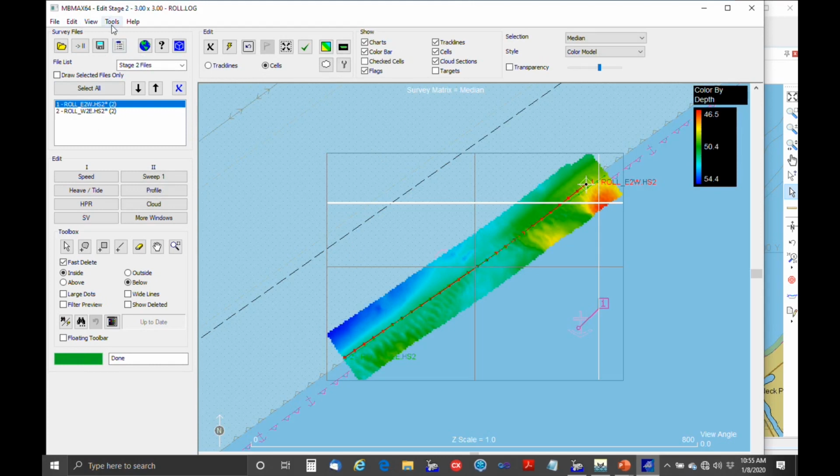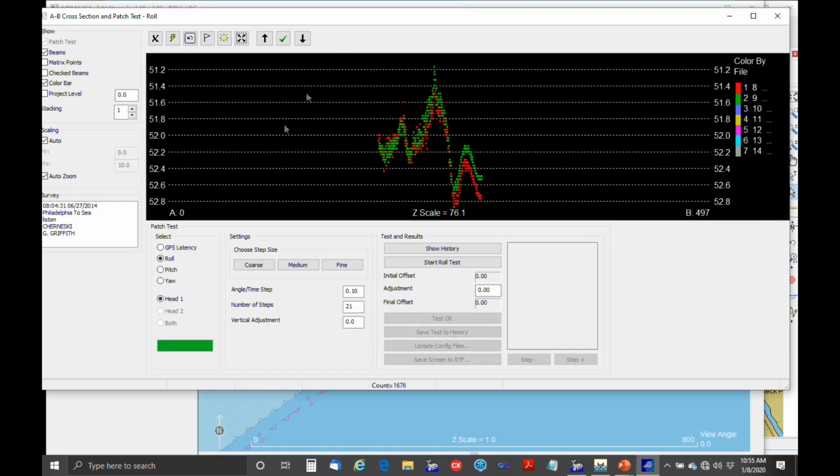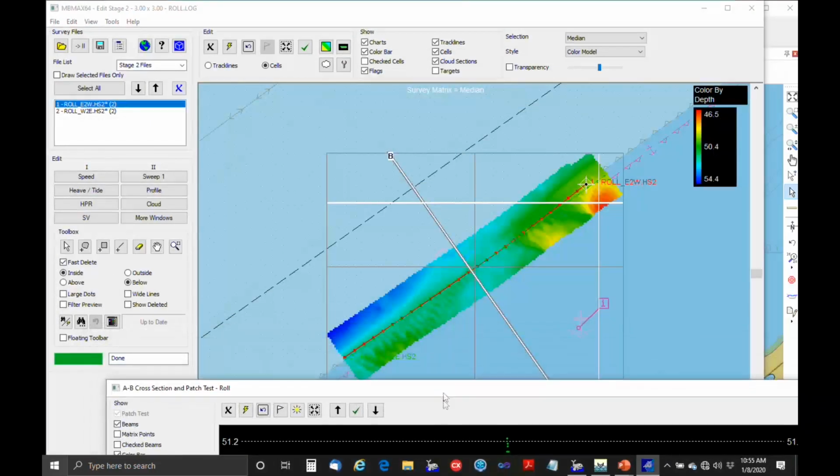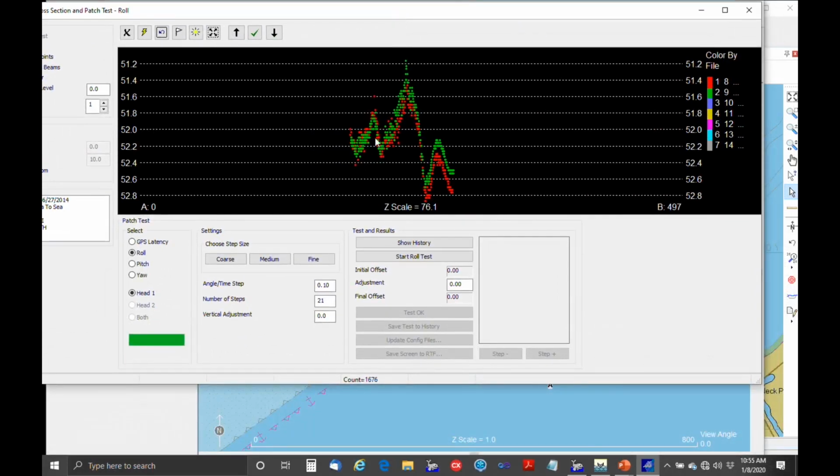Okay, so if we use the automatic method, patch test, roll, and see what it did. It shows a line going across survey, perpendicular to the track lines, and this is the result of that.